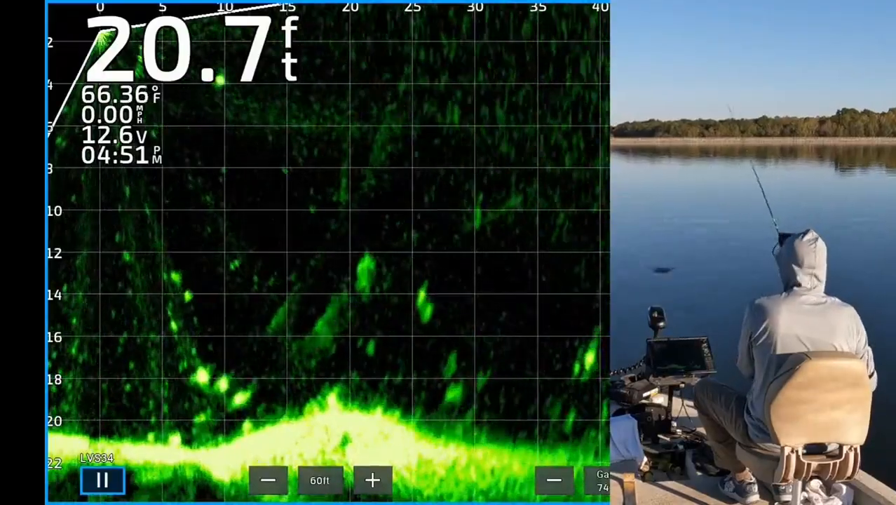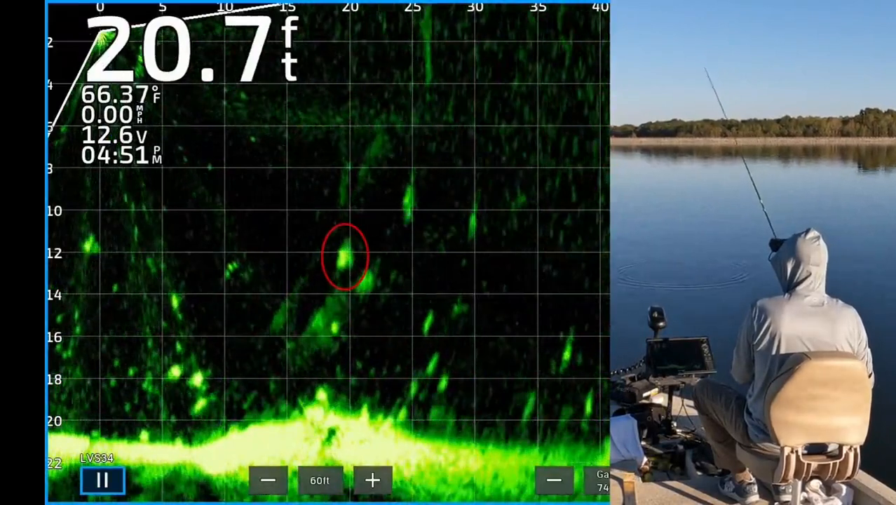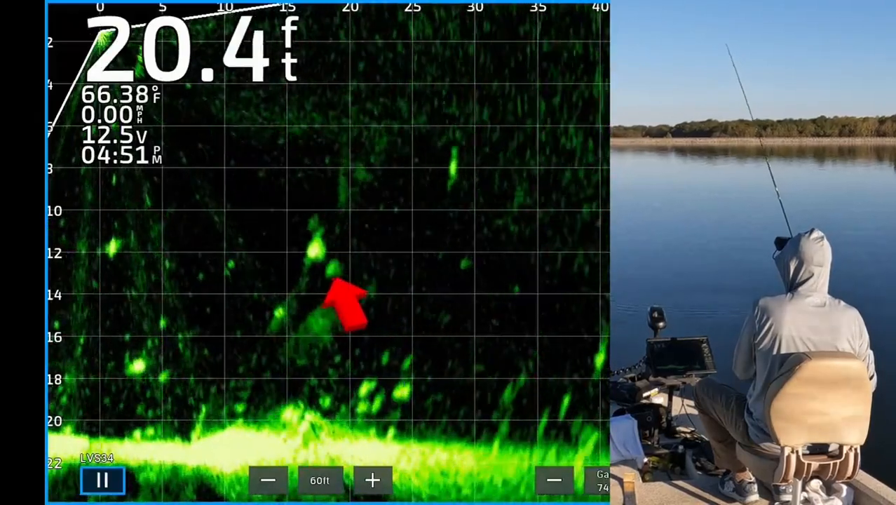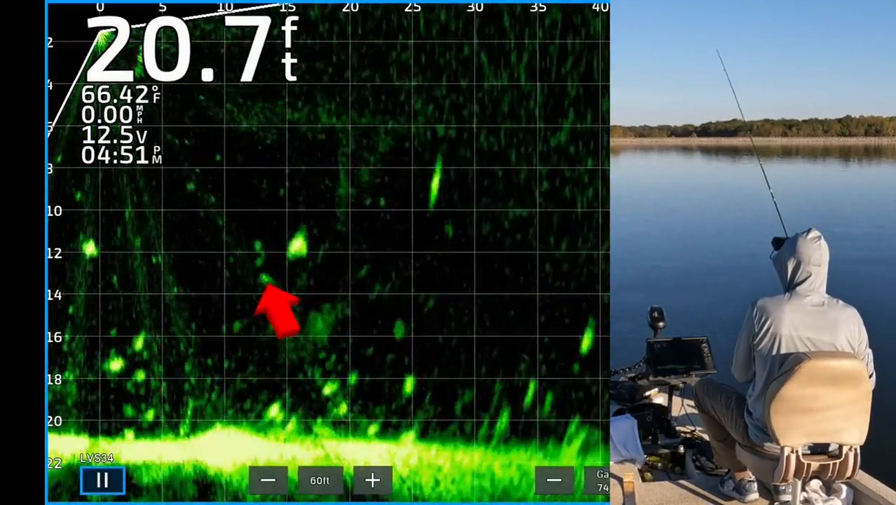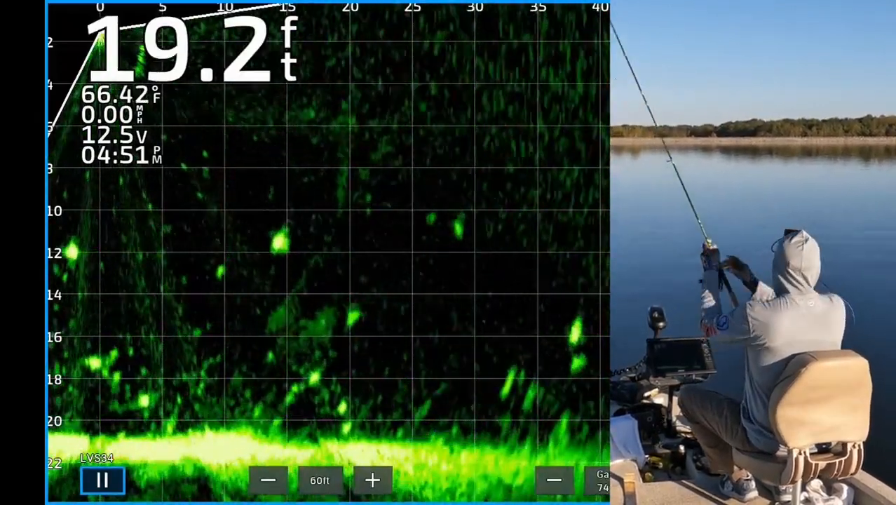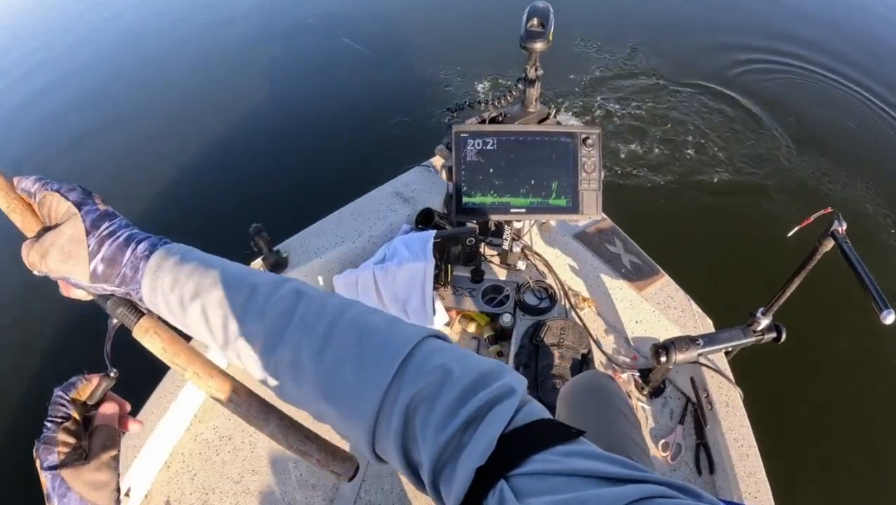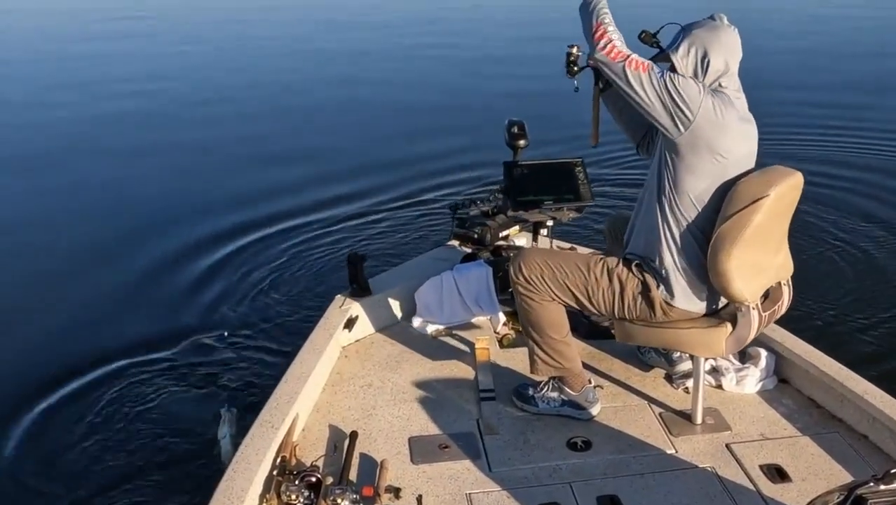There you see my jig dropping down about 27 feet from the boat. Coming towards that fish. See that other fish right there? The arrow? That thing's moving up. He spotted that jig dropping down and boom, he just hit it. There's one. And the fish I really wanted was that other one in the circle. Get in that boat, big dude. That's not the one I wanted there. This ended up being a nice crappie though.